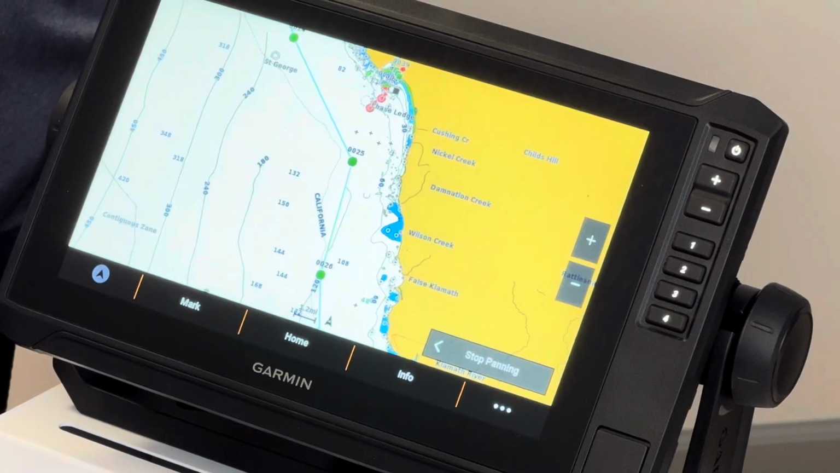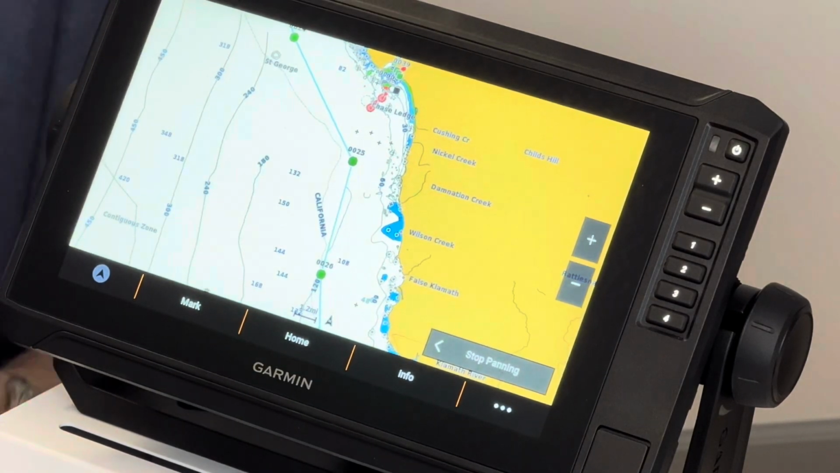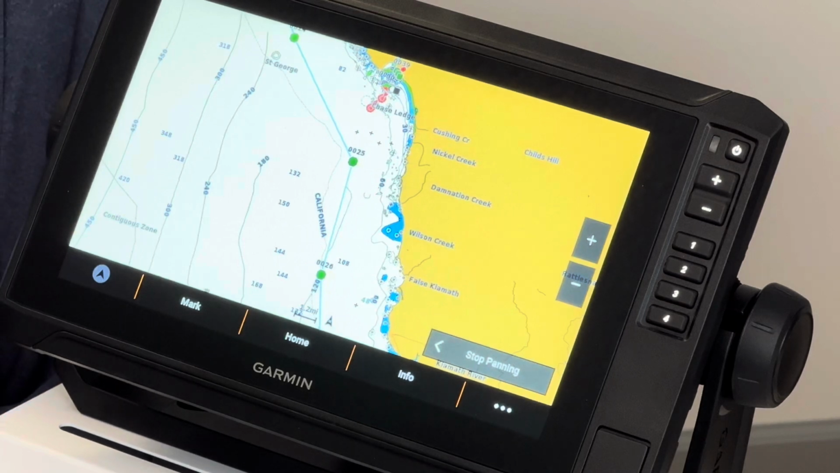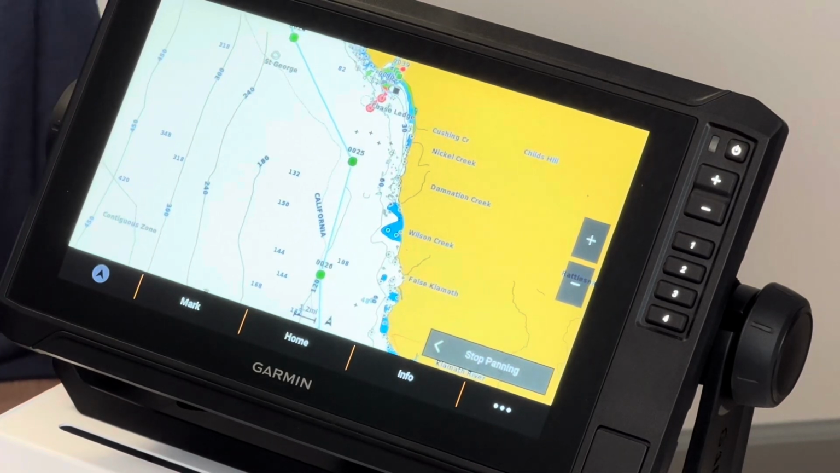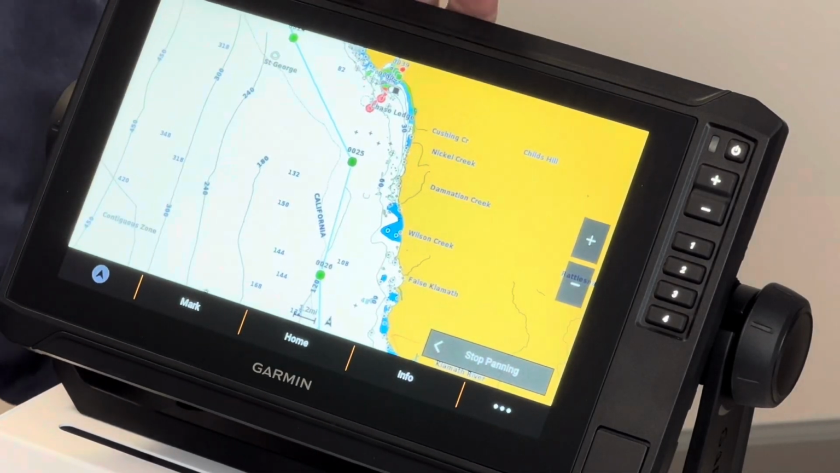So that allows you to continually follow that and keep in safe water. That's the main difference with your navigation: it is for navigation, when you're traveling and don't have a pole in the water. Your fishing chart is going to be more for when you are at your destination and you are ready to fish. So that's the difference in the maps.